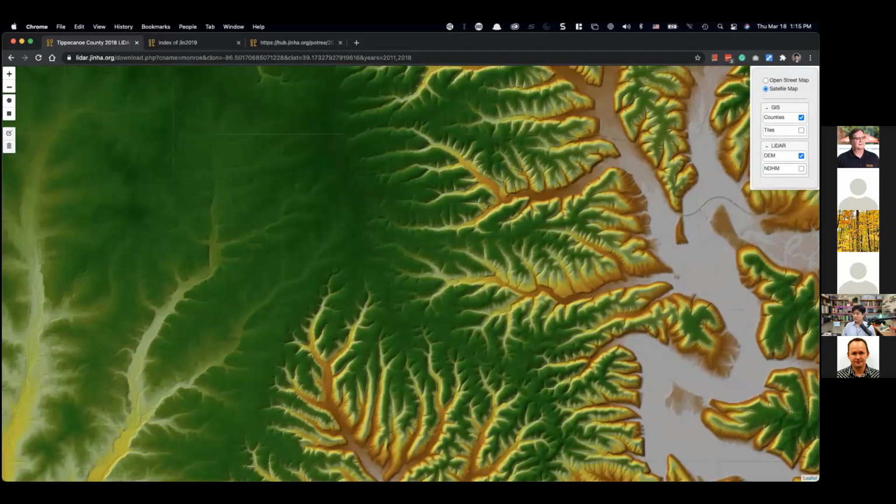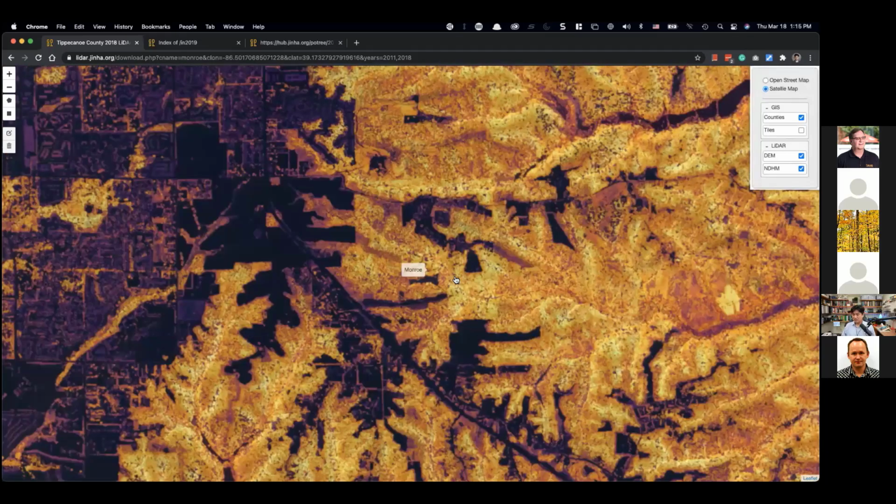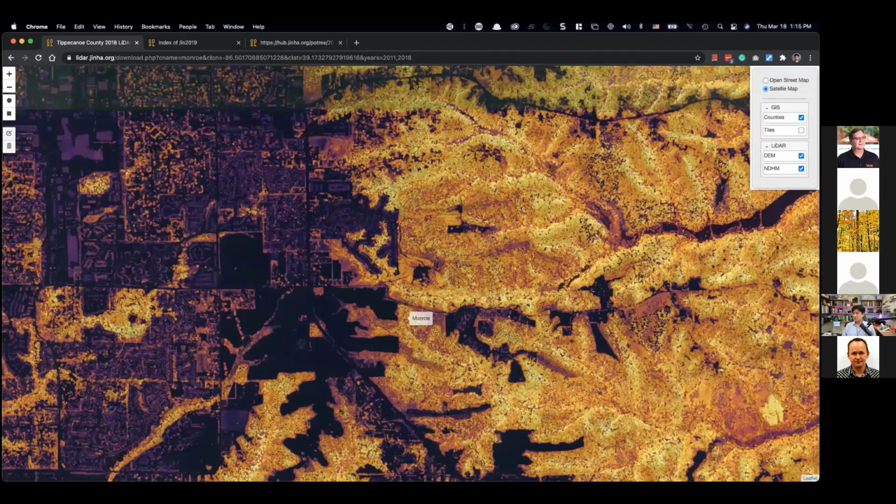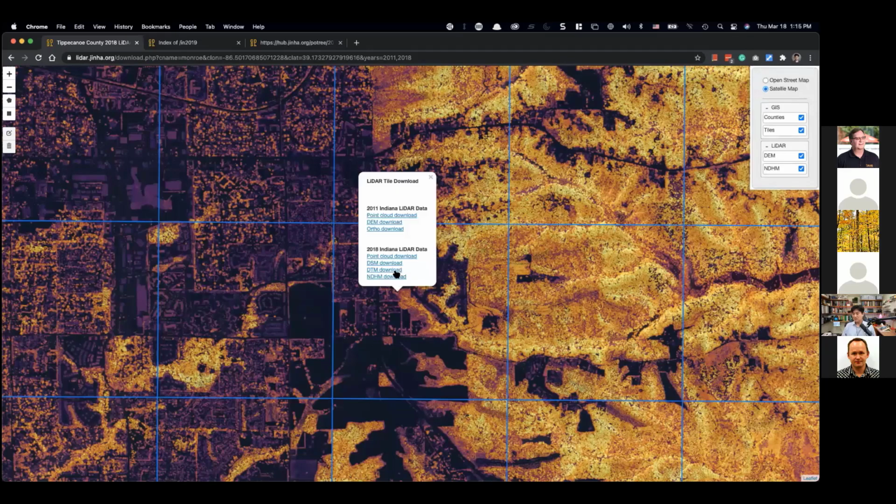And you can also turn on this NDHM layer, so you can actually see the canopy height model, or the normalized height model, visualized right away. And you can just turn this on, then you can specify and click this one to download all those data sets to your local drive, so that you can further analyze that information if needed.